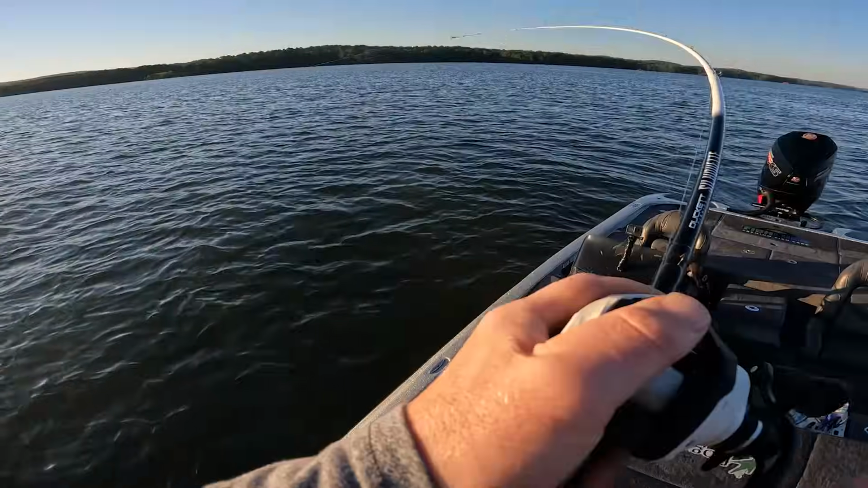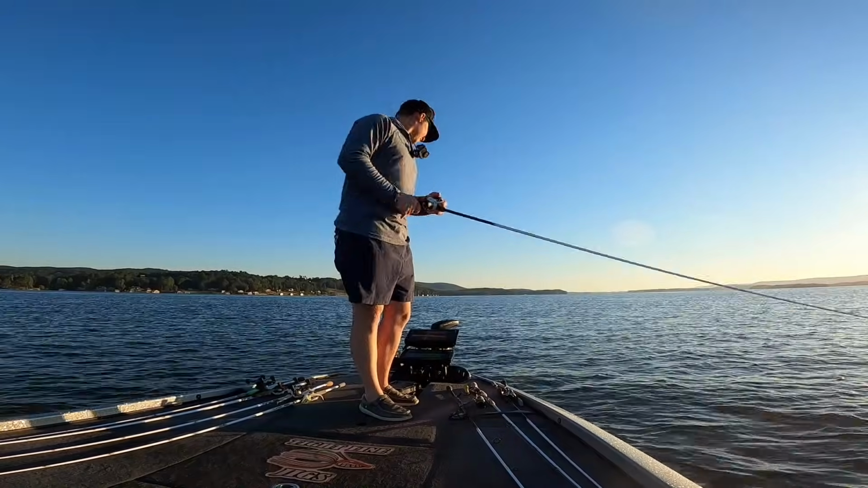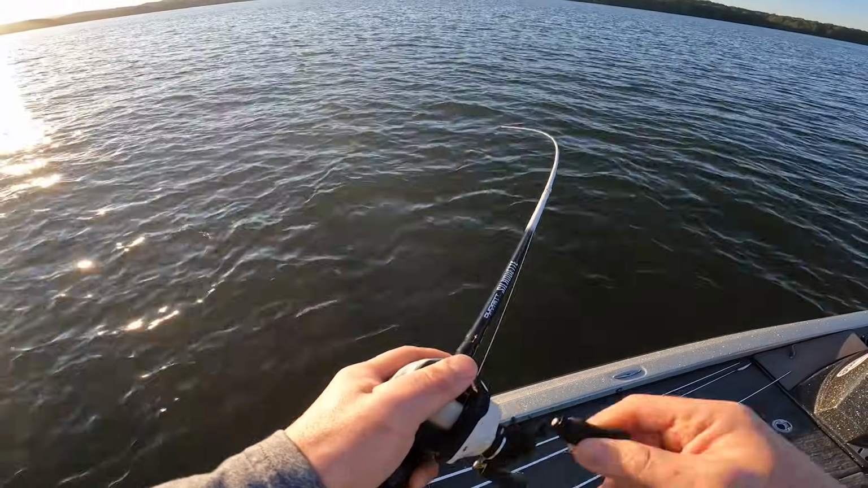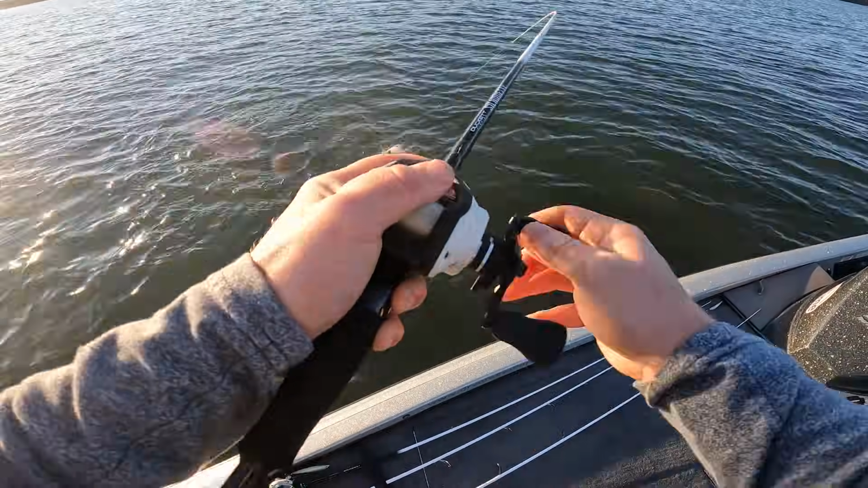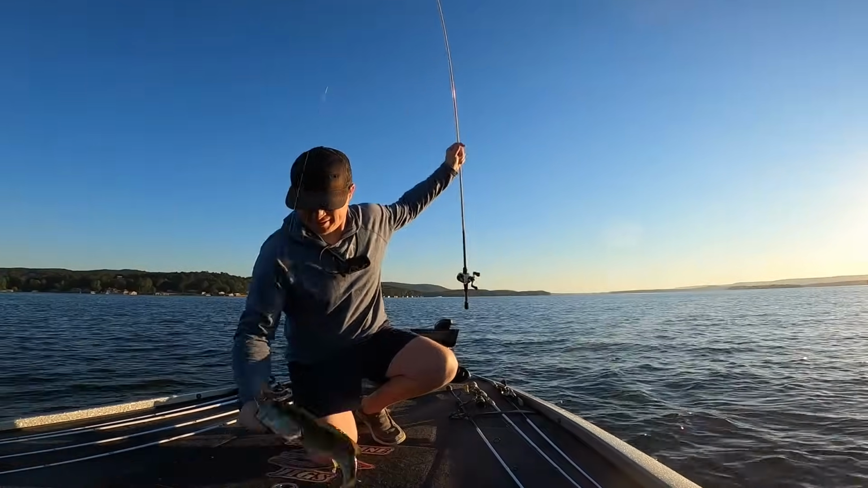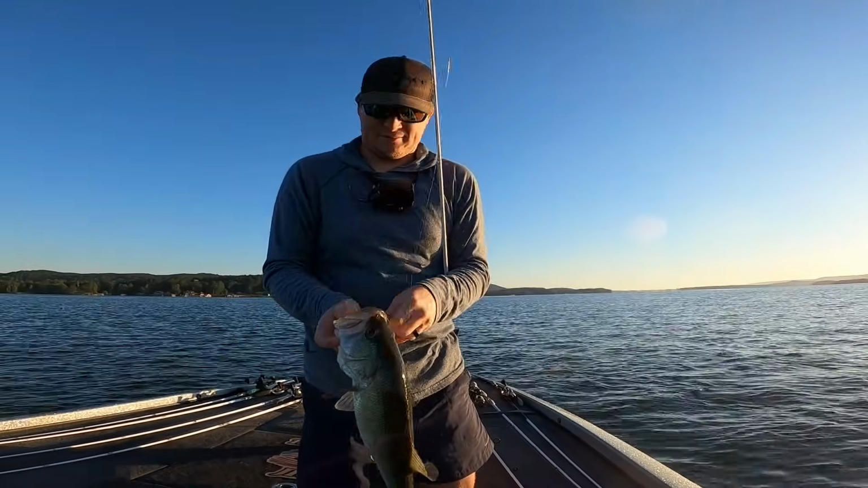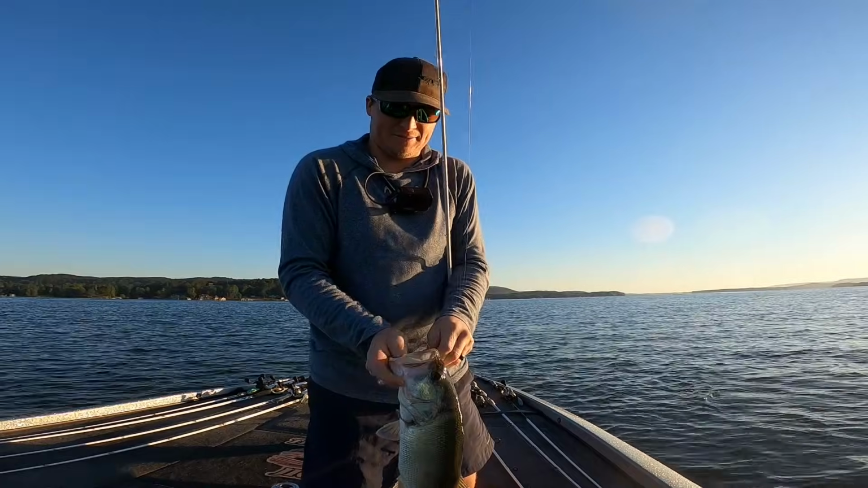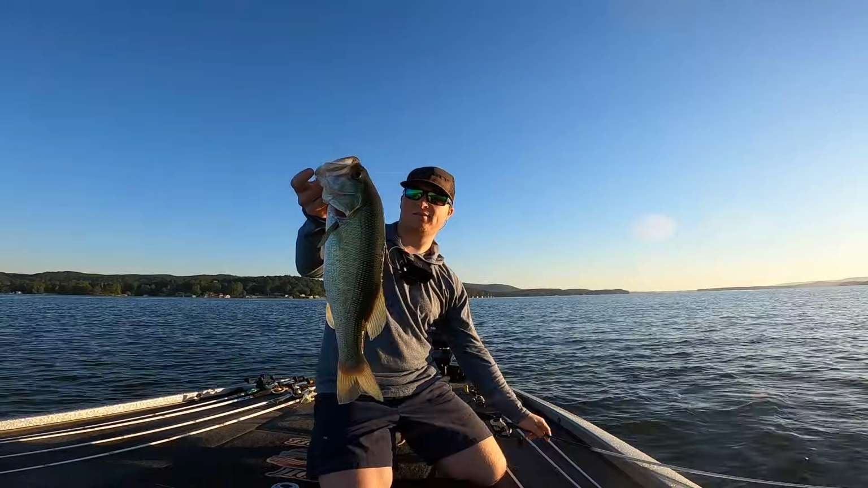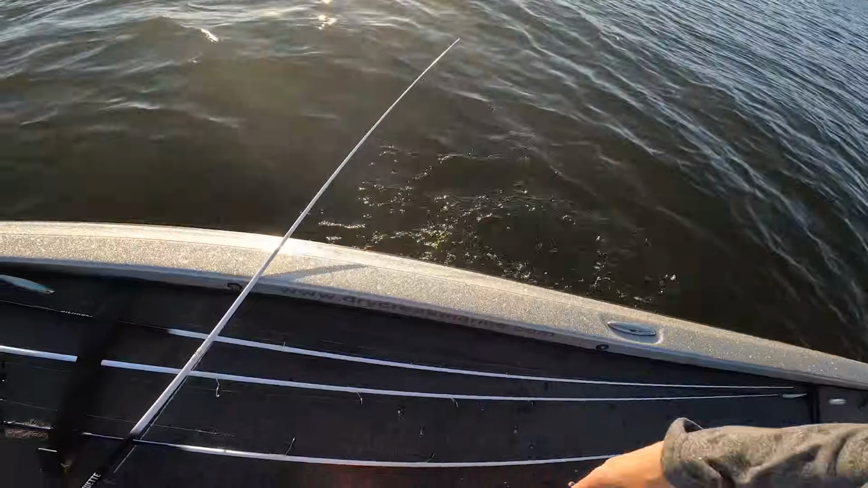Is that a fish? Yep. As soon as it hit the bottom. Oh crap, it's a decent one. He wanted that chatterbait dead stick. There we go. That bass was hungry. I didn't even have to crank that chatterbait at all. He hit it as soon as it hit the water. Little green pumpkin chatter. Nice little 2-pounder. Thank you.